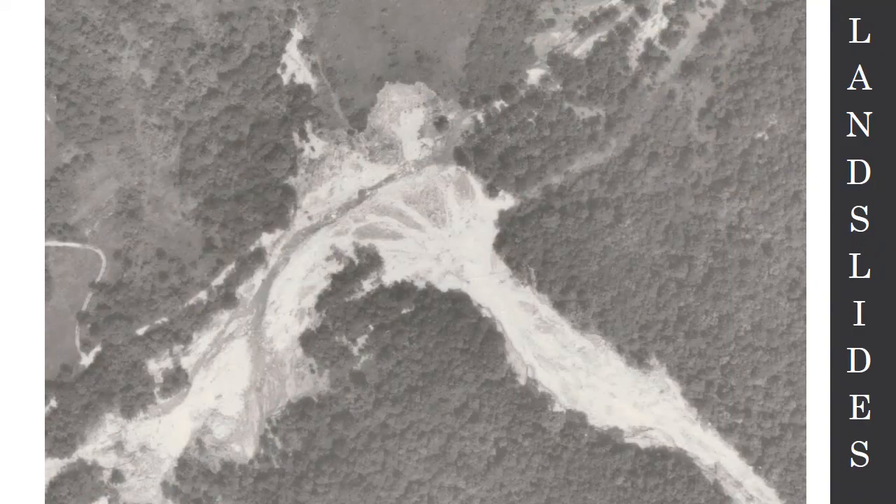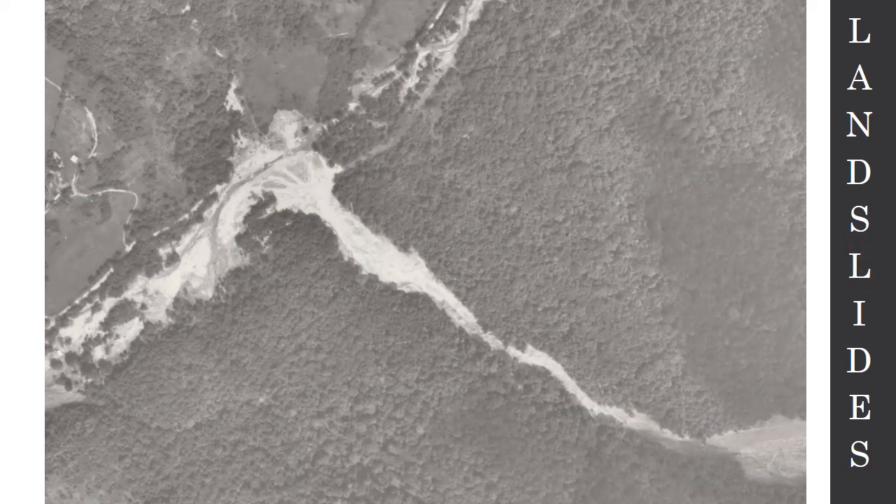So here we are, just take another look at this. Let's zoom way out, okay? And this is leading me to talk about my next topic of landslides, which is near and dear to my heart and my specialty. So let's zoom out here. All right, again, 1969 aerial photography. You can see just how long this feature was. We're looking at several thousand feet. This is a pretty major debris flow.